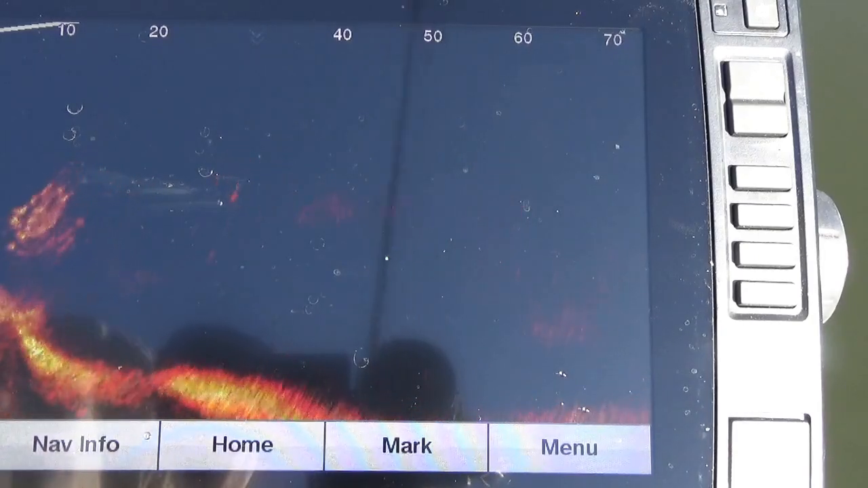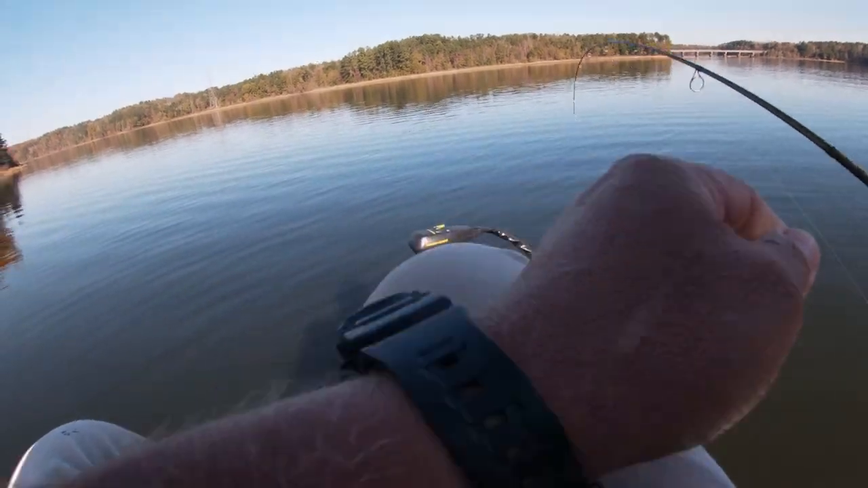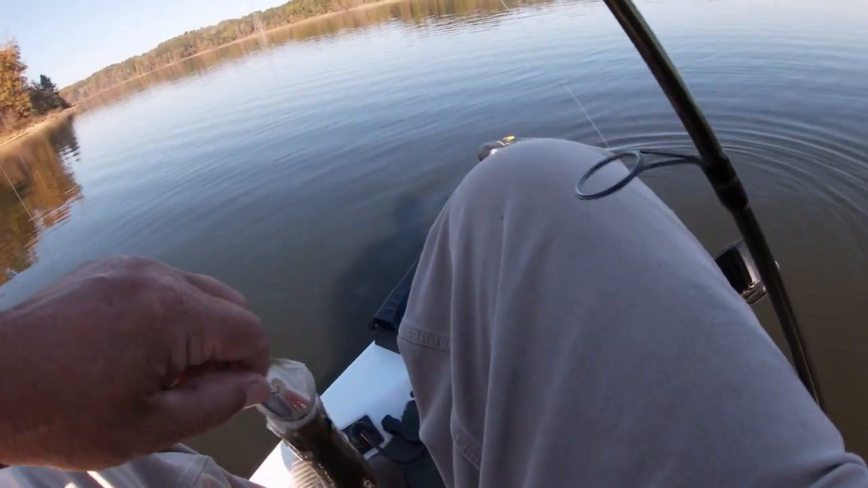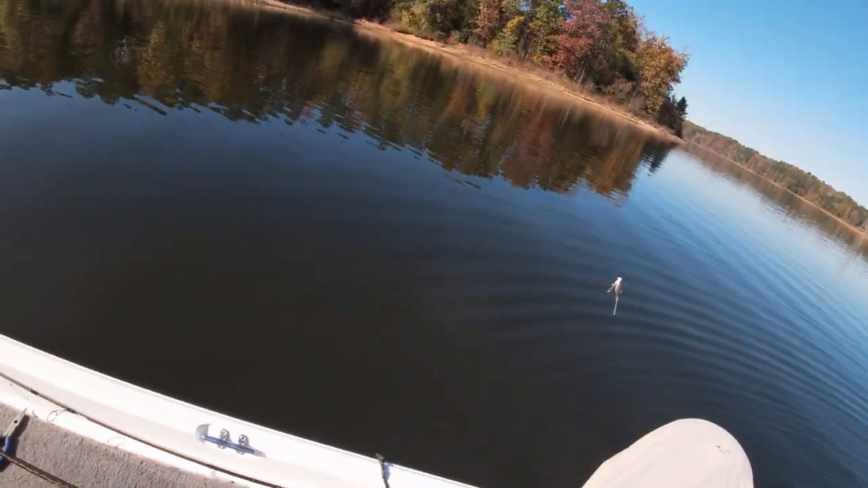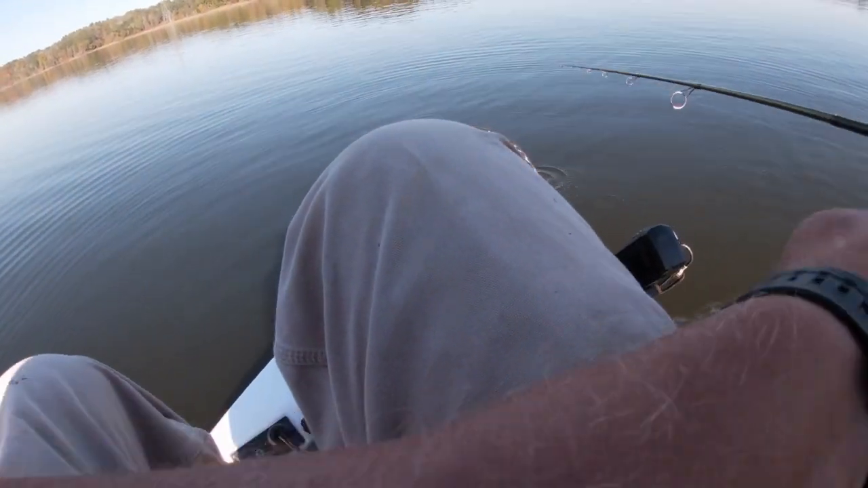I got one on right there. Boom. Boom, I got that one. It feels like a decent crappie. Yeah, that's a good one. Now you noticed how they've went right off the edge of that drop off. Boom, that's a good crappie. All right, let's drop it right down. We still right over them.